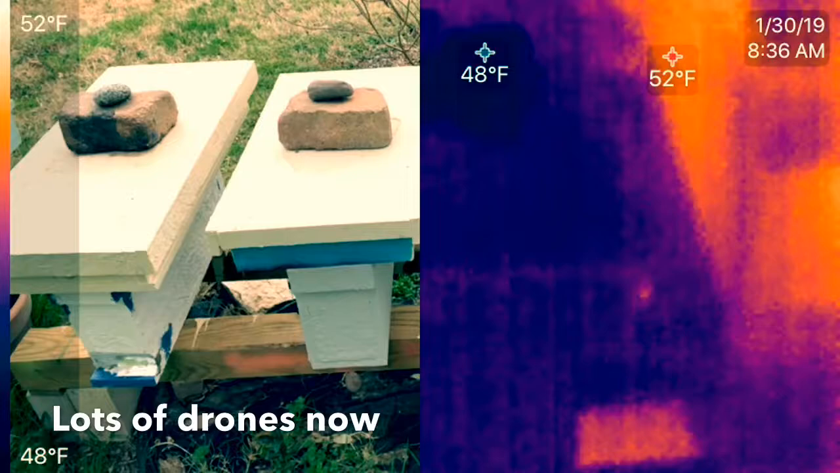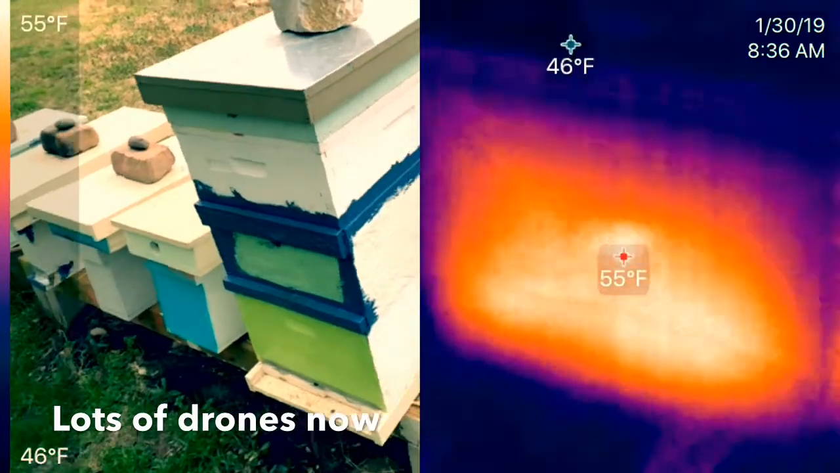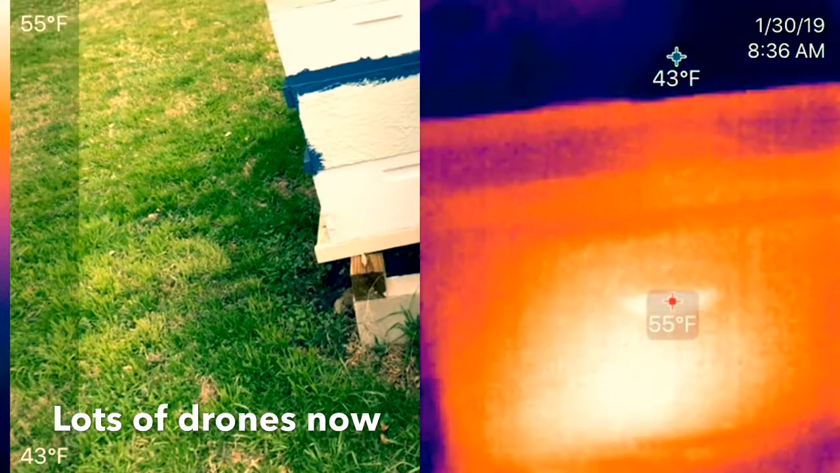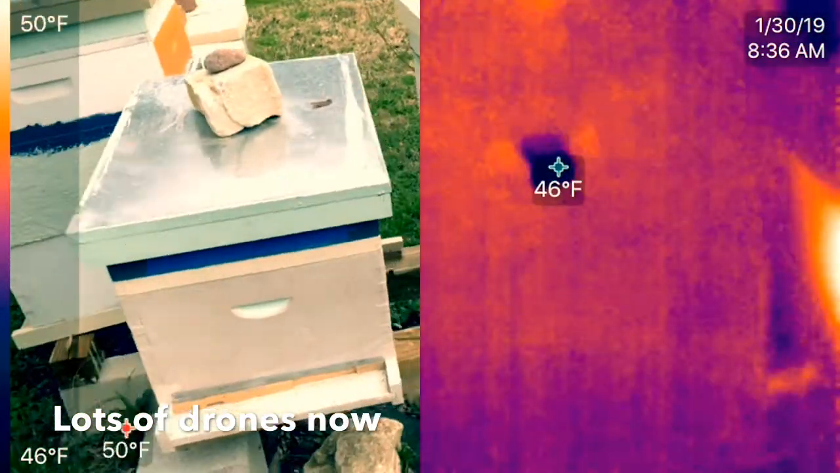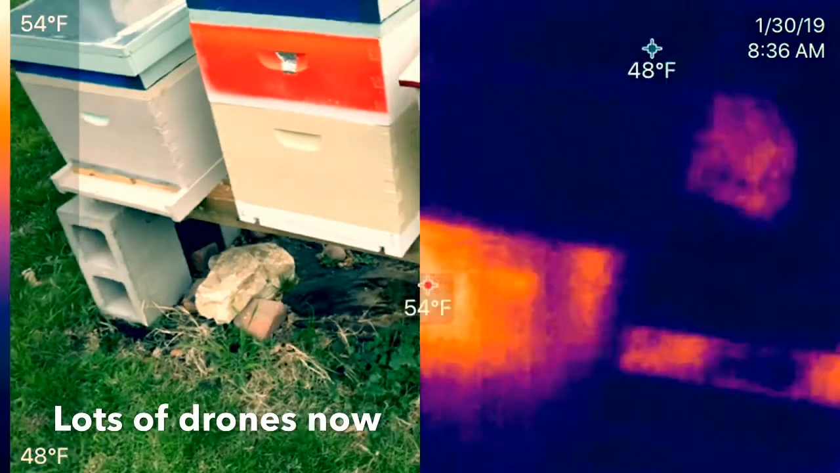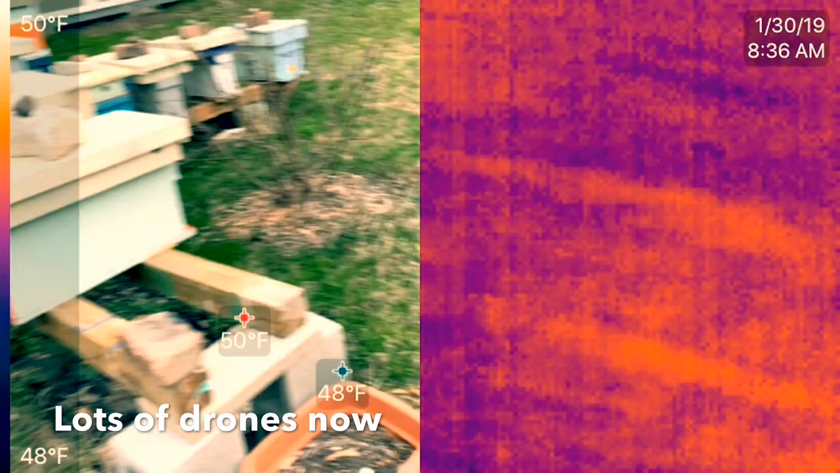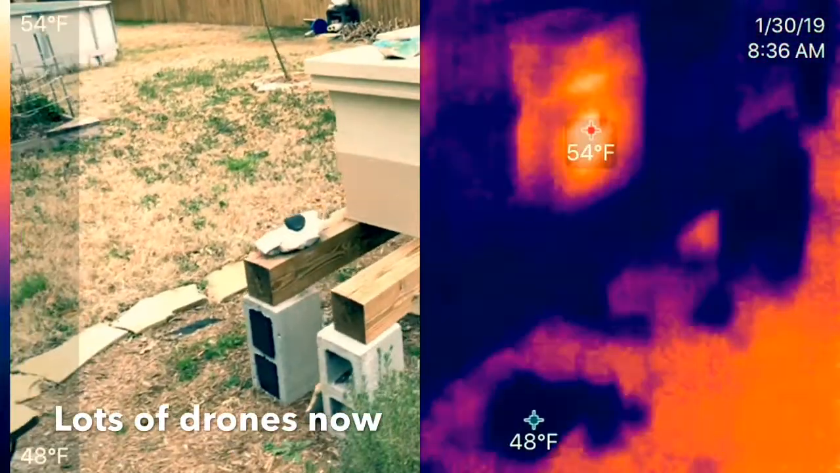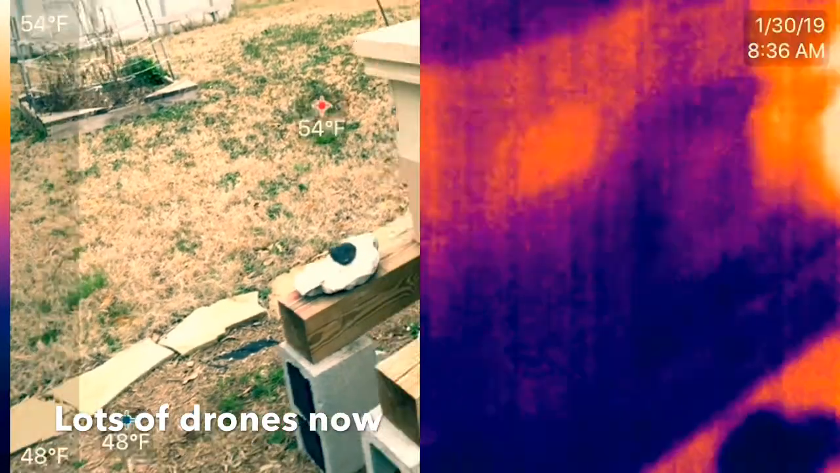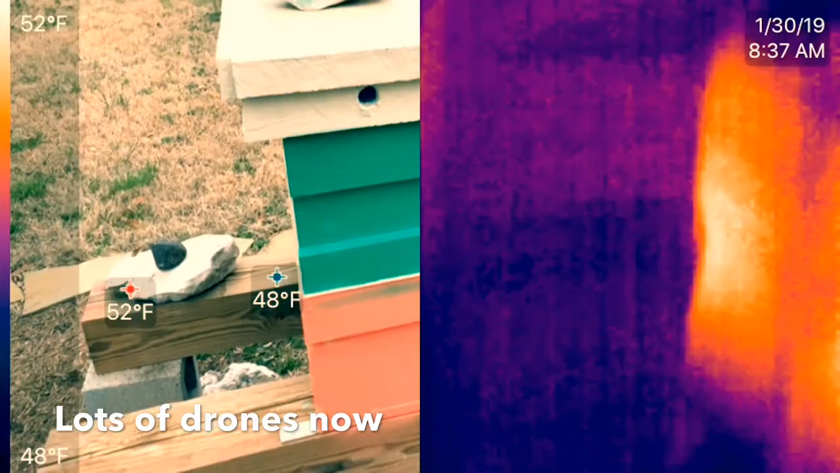So the nuke right there, barely showing up in this single deep 10 frame box right here, is packed. Probably needs to be split really. Double stack nuke, they've already moved up. Same way with this one, they've pretty much moved up.